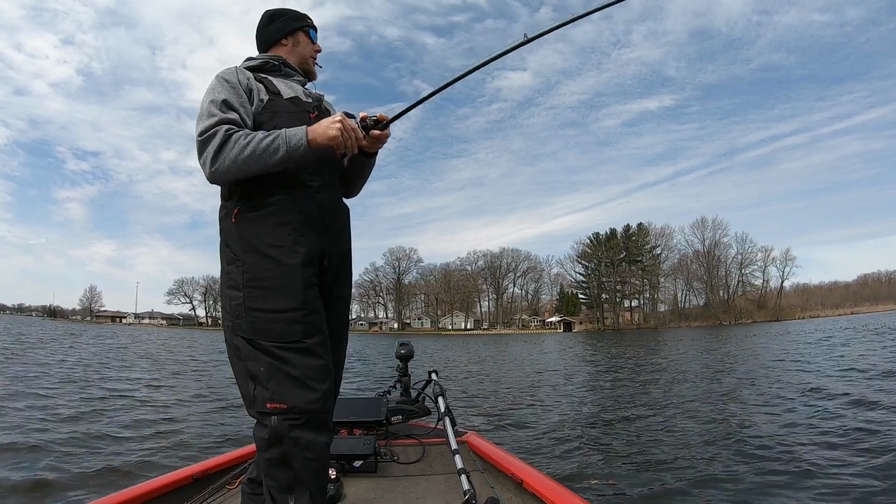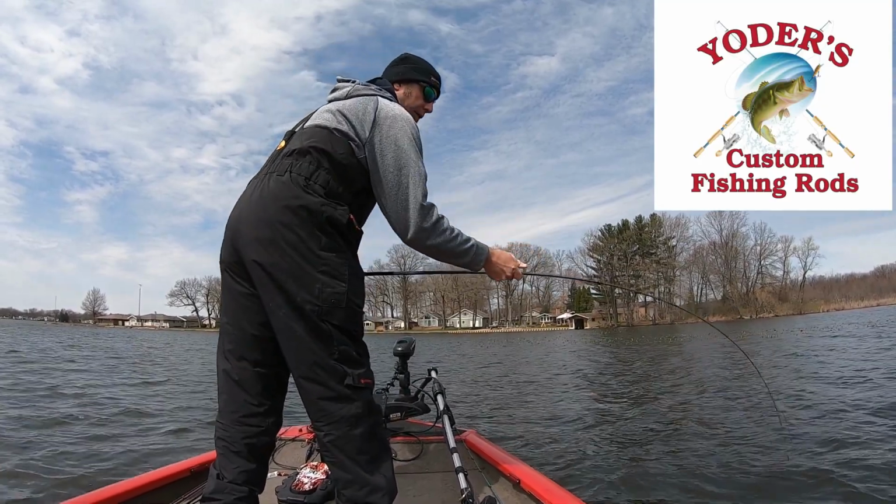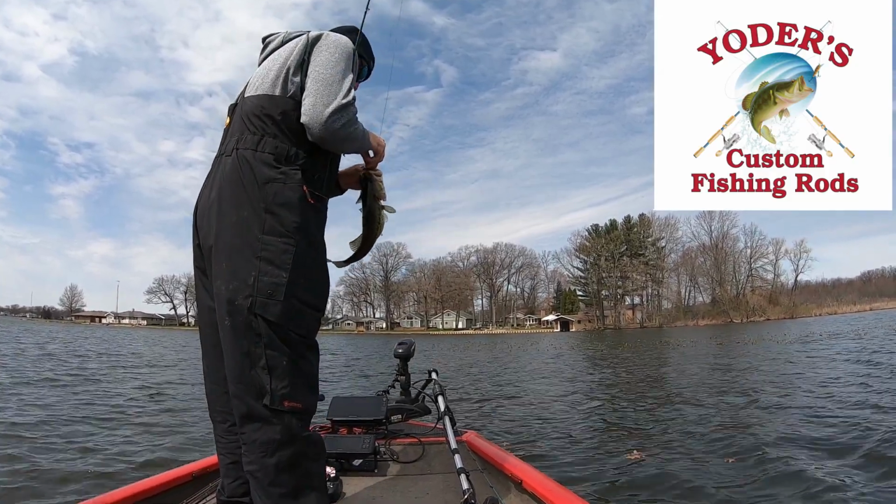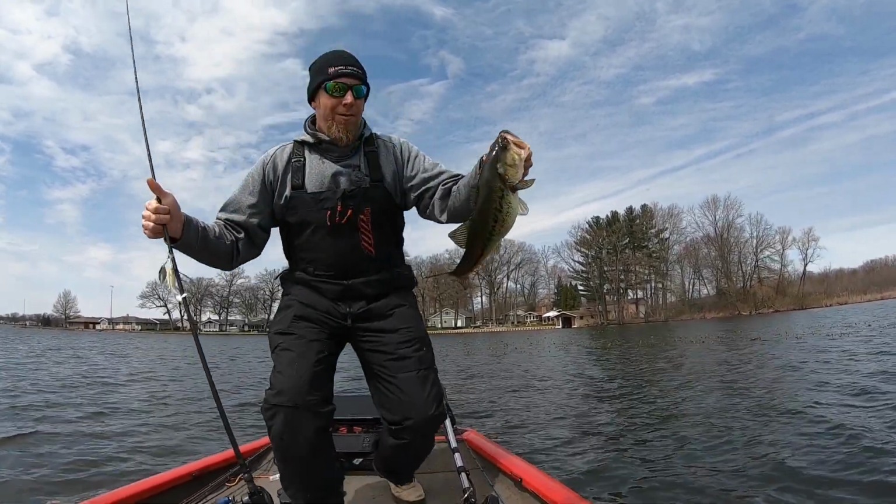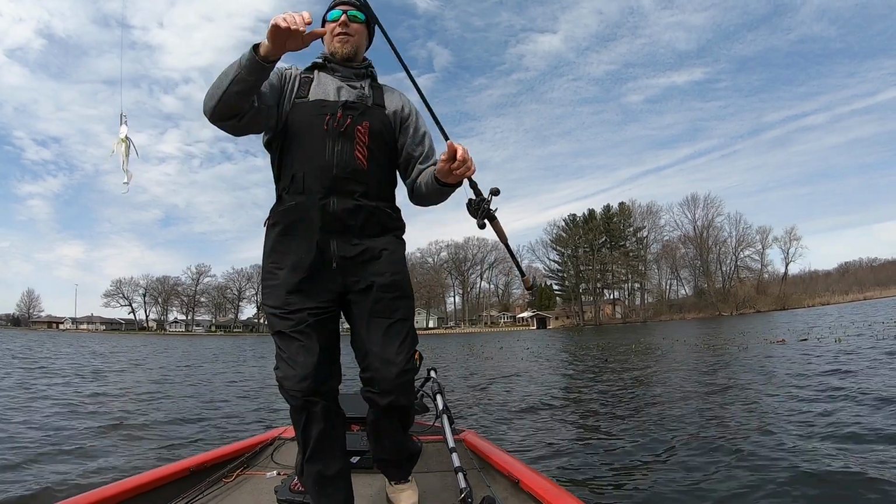There we go. That's what I thought. Yes, sir. That's a good one, too. Boat flips for everybody. Look at that bait. Look at that bad boy. Pre-spawn. All right. So far, mission's going pretty good.